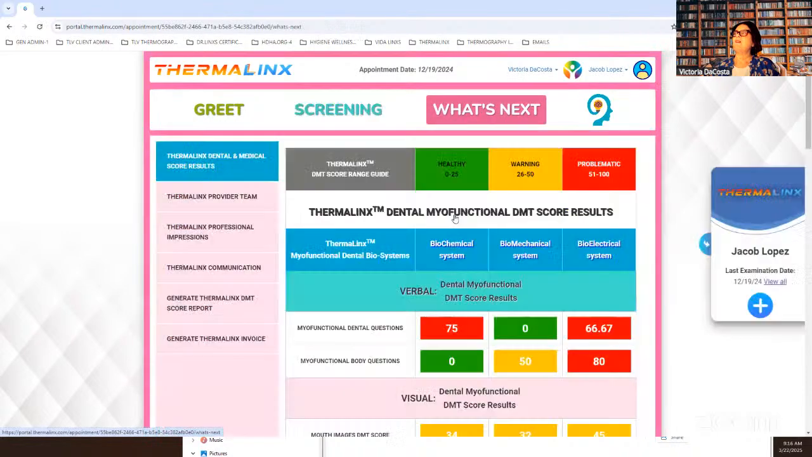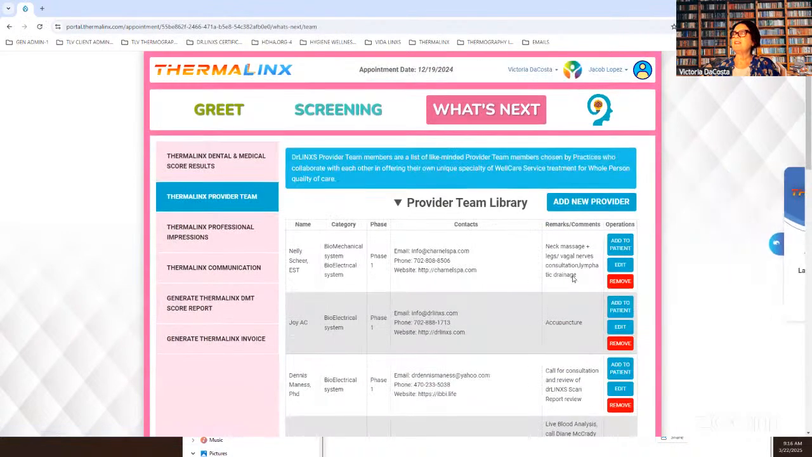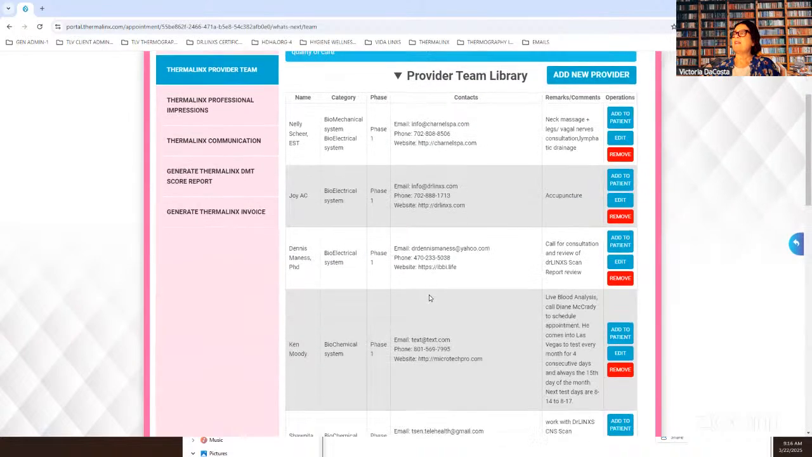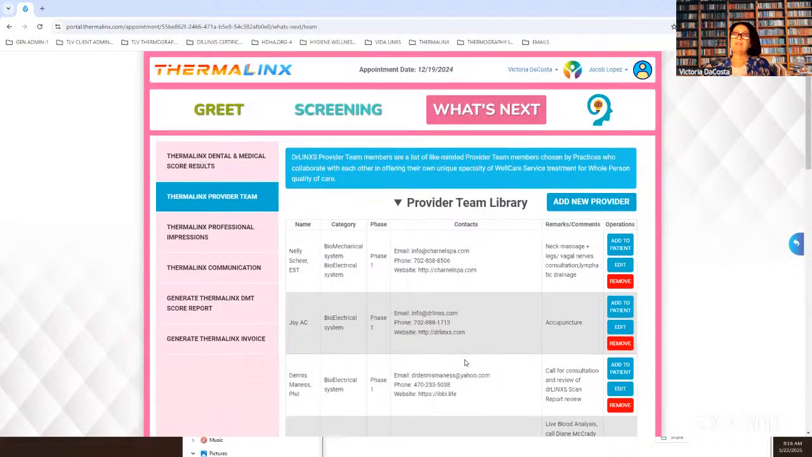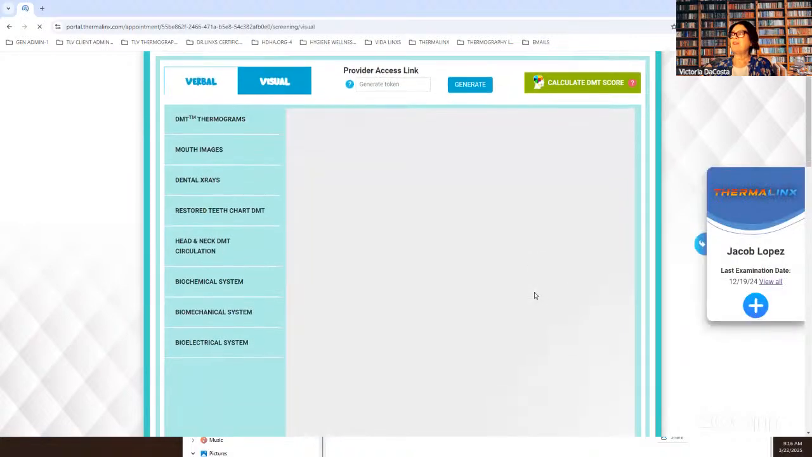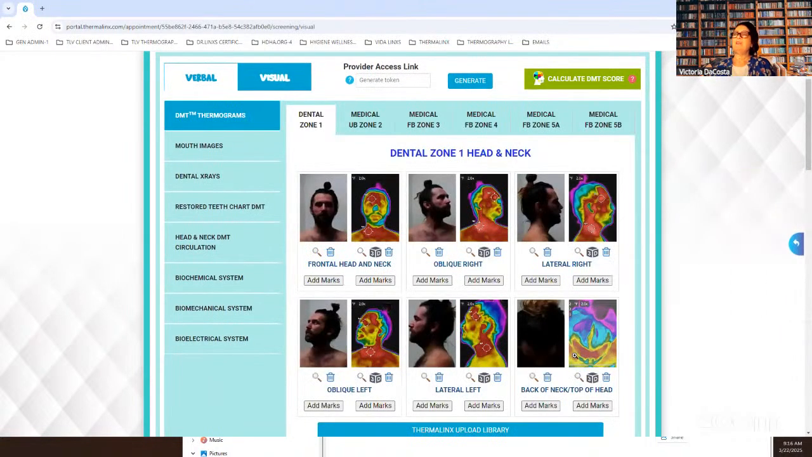That's where I come here and I say, who's your provider team? Who's your provider team right here? And what kind of people do you have in your library to assist you in getting this case and this patient out of pain and into a situation of homeostasis? This is a journey, it's not a destination, because I'm going to tell you right now, there's maintenance. For someone to say that I'm fixed is a joke, because they could slip on a piece of ice and go right back to where they were.